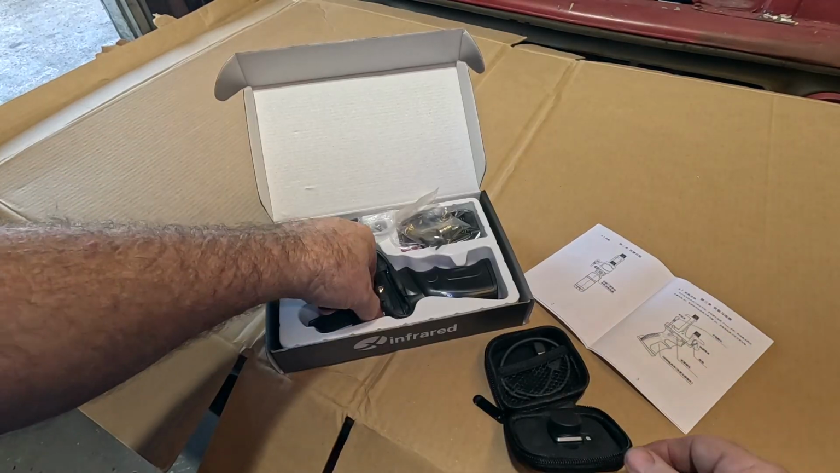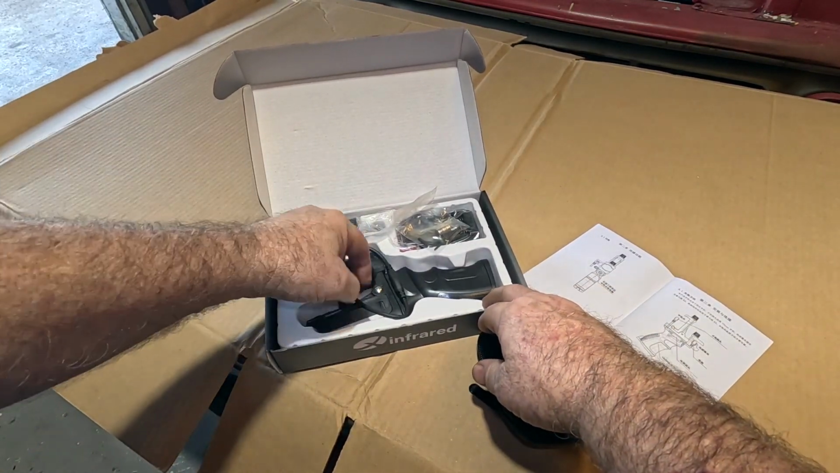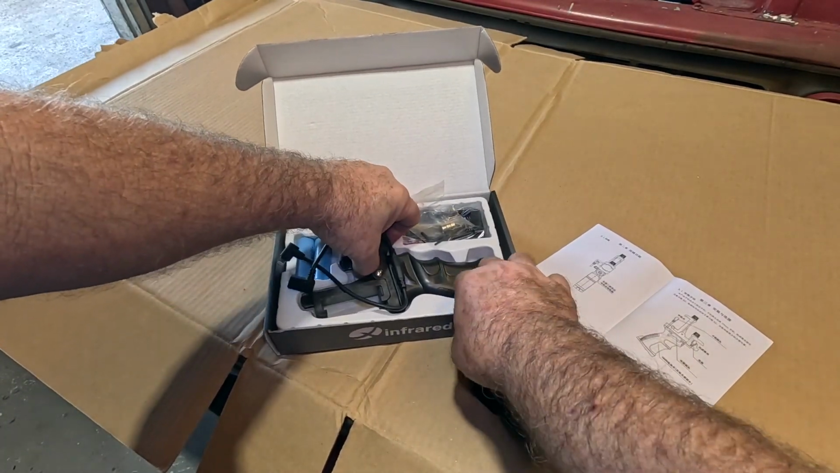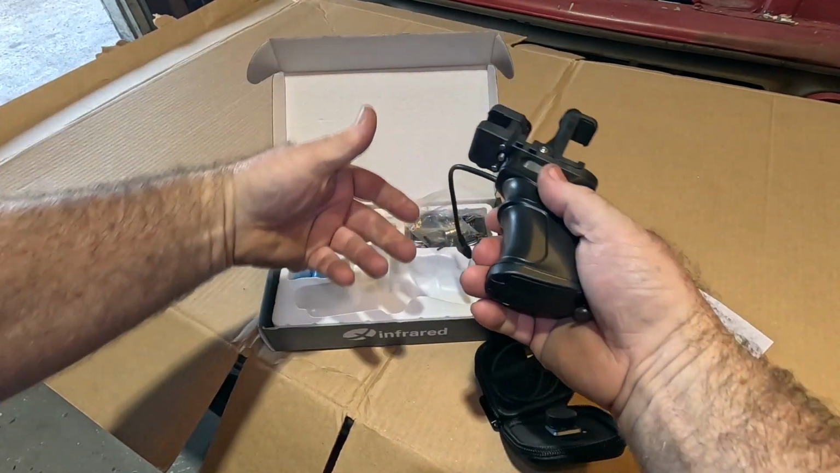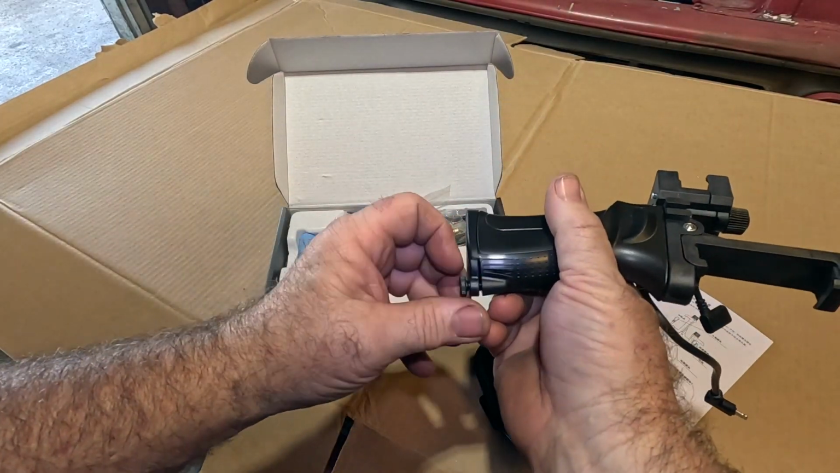We make it work. It comes with phone holding accessories. It comes with some batteries for the grip. Obviously the grip must have some type of controls. I'll have to go over all that and show you guys what this thing does towards the end of the video, because I'm just learning about it too.